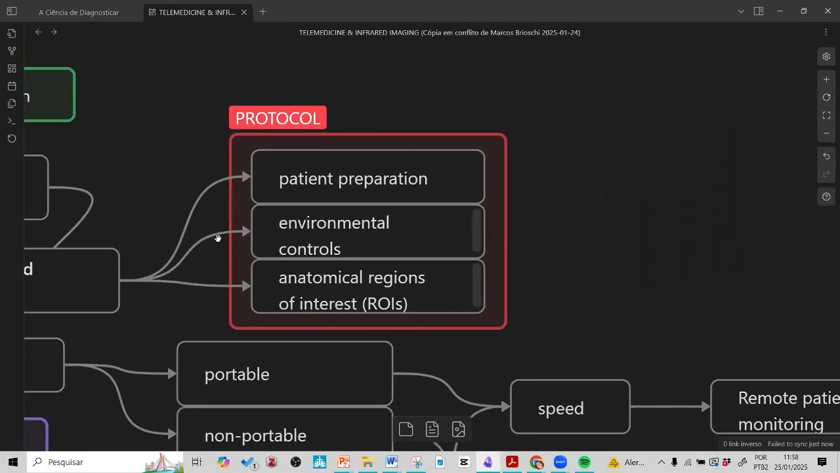Protocol, the basics. Patient preparation: no sweat, no shivering, well exposed, could be full body or a part of the body. Environment controls: 23 degrees Celsius, or between 21 and 23. And for environment controls, no wind.